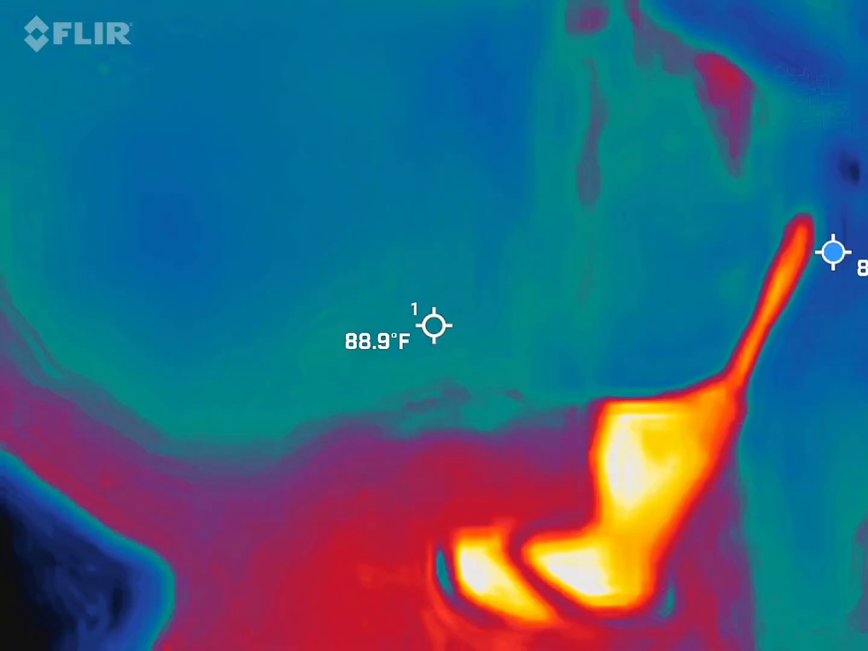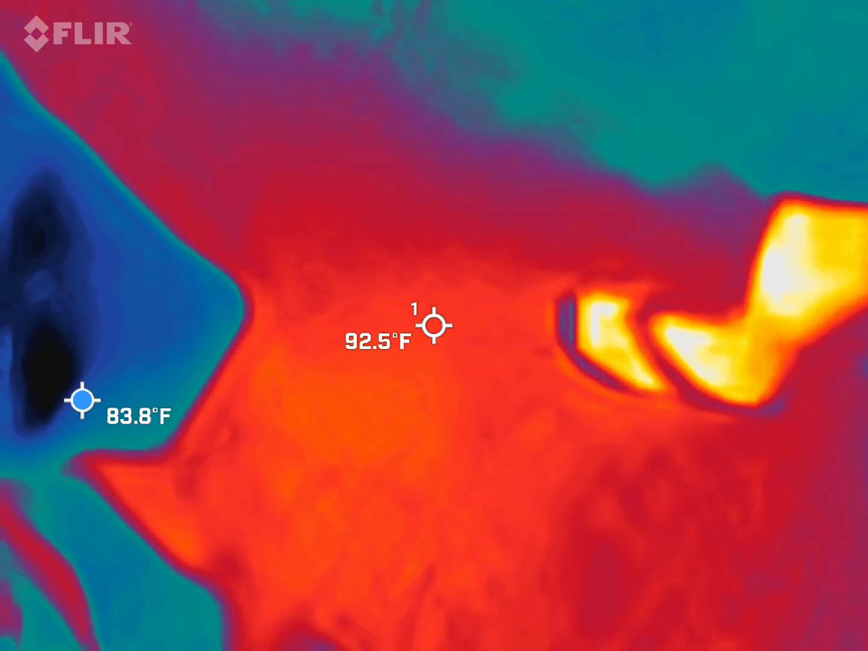Oh, by the way, when cars come in and out of here, that's the only way in and out. So just be mindful of that.